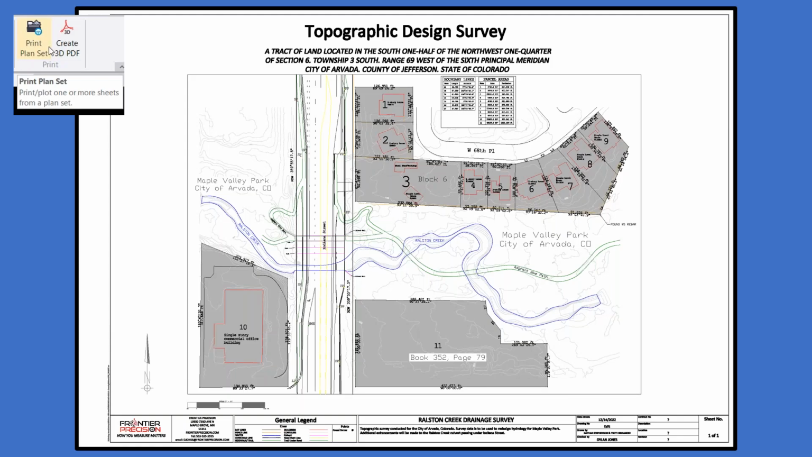And this is the final product that I came up with. So after maybe a few days of work, extraction, creating surfaces, pulling in some boundary information from the city, I was able to construct this topographic design survey on a 2D piece of paper. And then I could print this out, right? Print this out on a plotter or a 3D PDF, even, if I wish to do something like that.